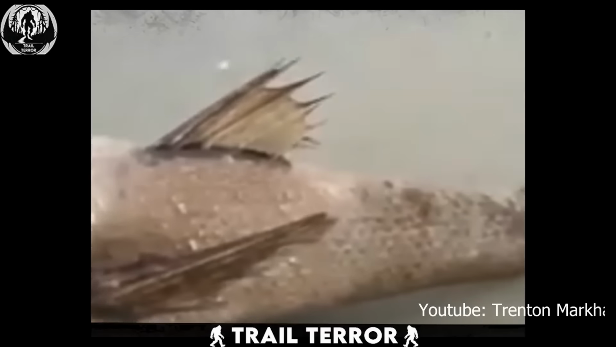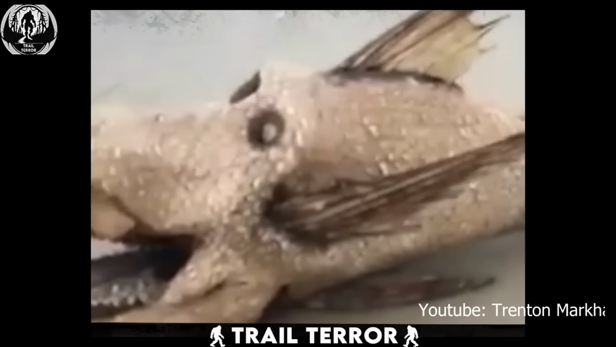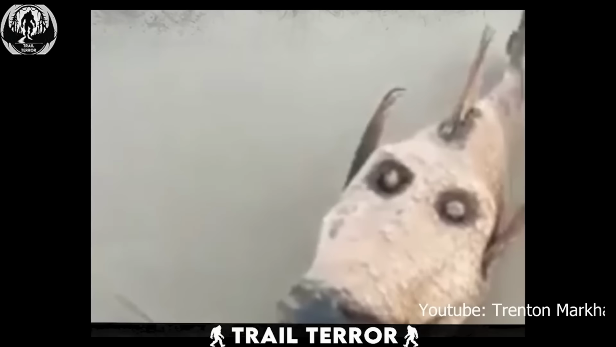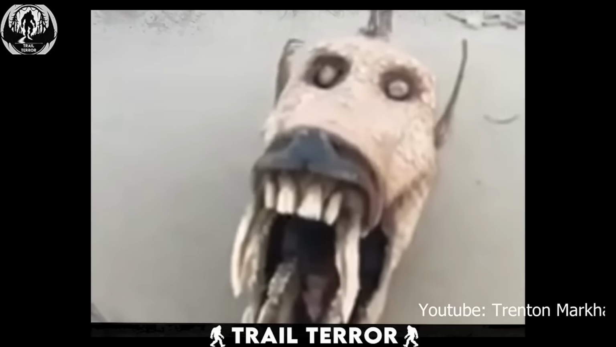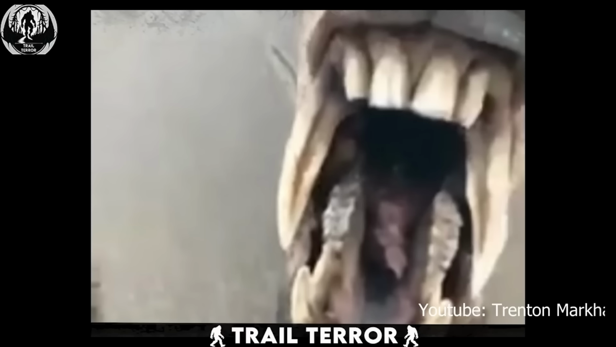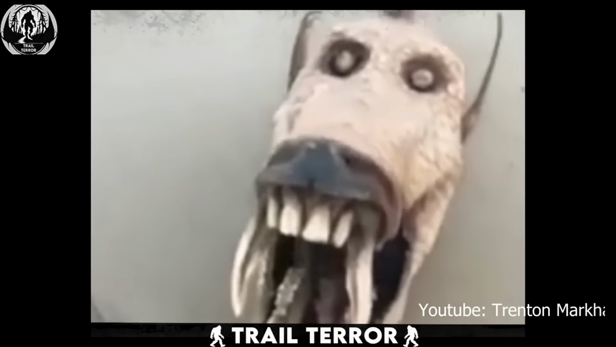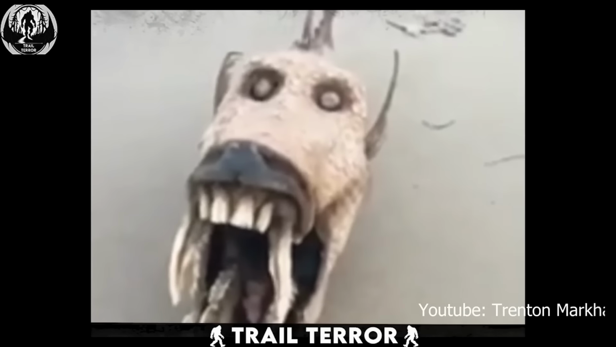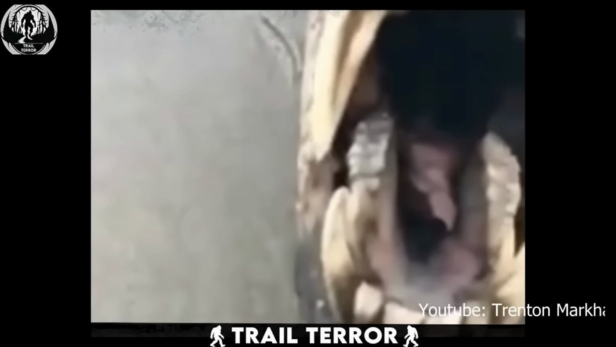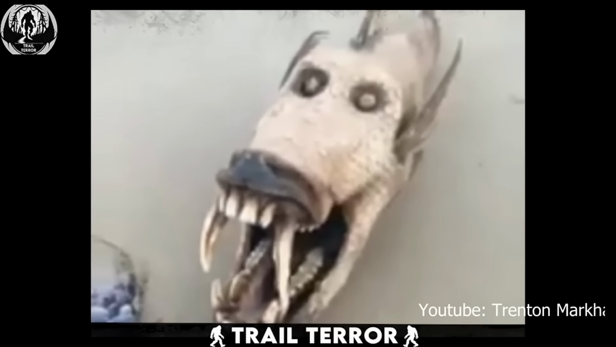This creature sports a weird mashup of horse-like features on its face, coupled with the body of a fish. But wait, it gets even more spine-chilling. Those two large, sharp fangs protruding from its mouth are enough to send shivers down anyone's spine. And if that wasn't enough to fuel your nightmares, the rest of its teeth resemble those of a horse. As if plucked from the depths of our wildest imaginations, this creature appears eerily dried up, as if it's been stranded on the beach for ages.